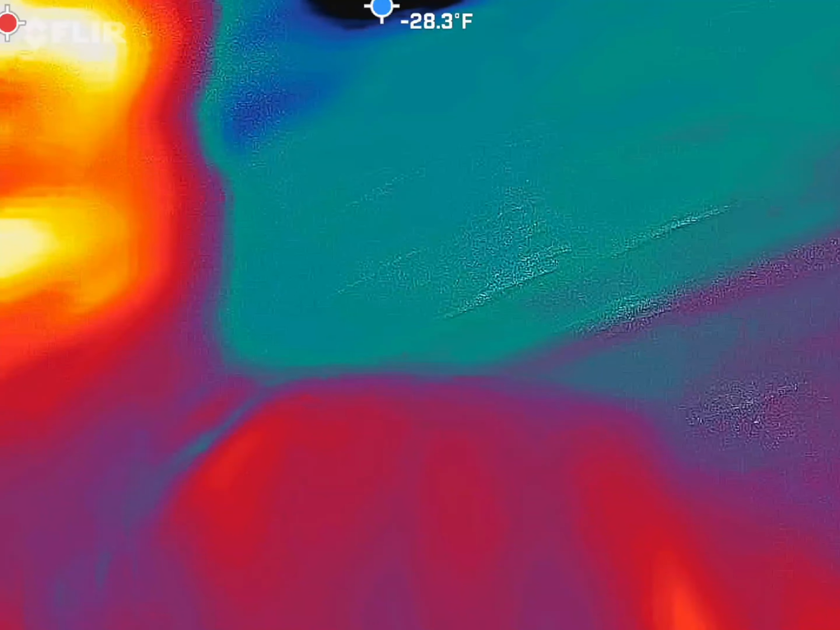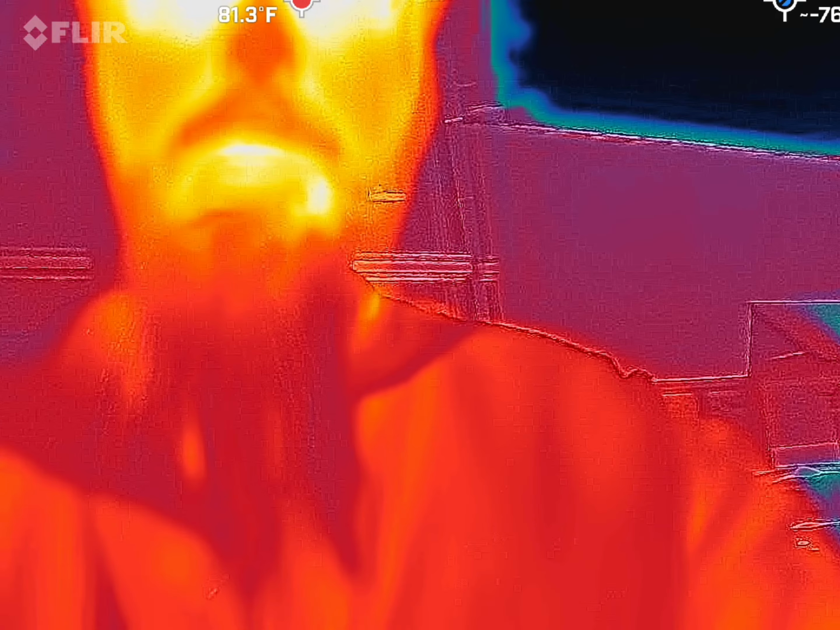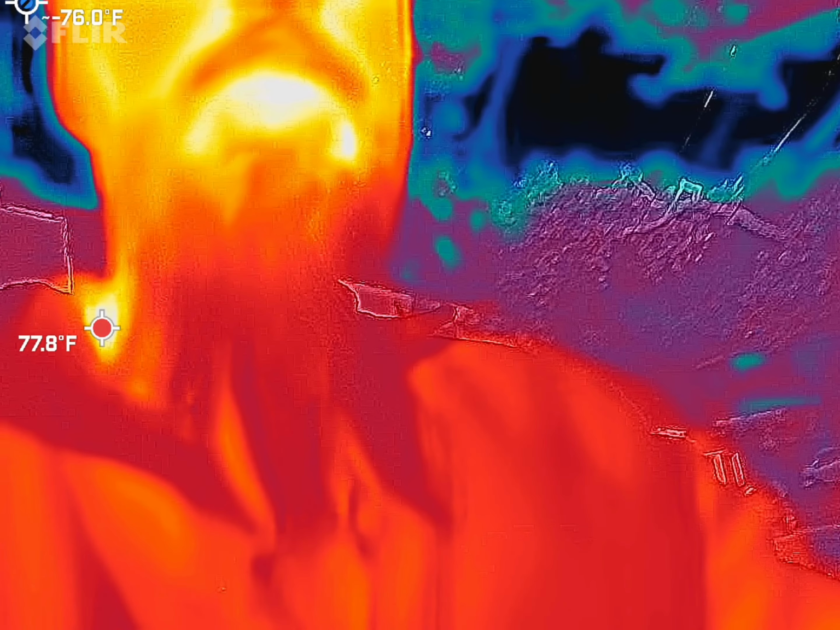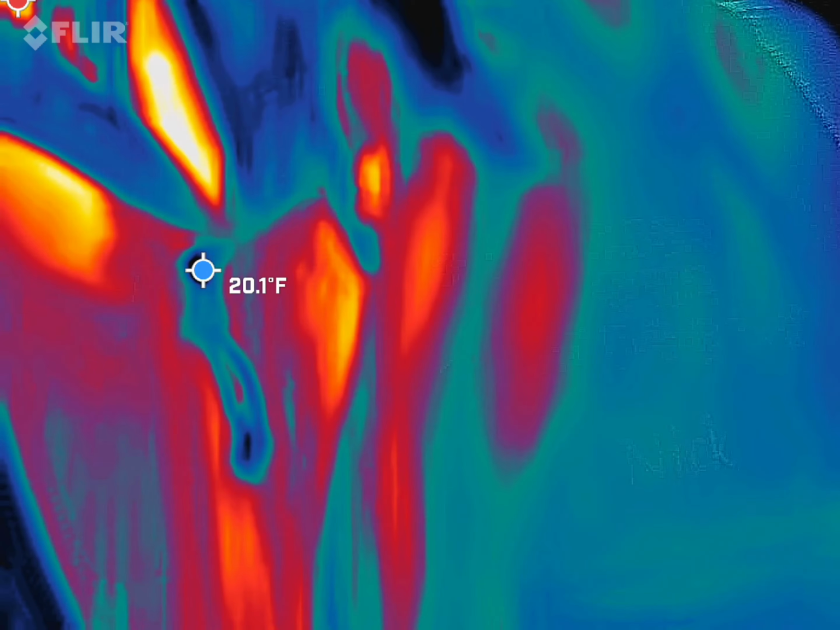So you should be able to see me in there. Red, orange, and yellow guy with a blue beard, right? The beard is obviously much colder than my skin, which is why it's a blue beard. And why you're looking at this with big envy over there, David. He's like, wow, that thing's awesome. But we are looking for those cold spots.